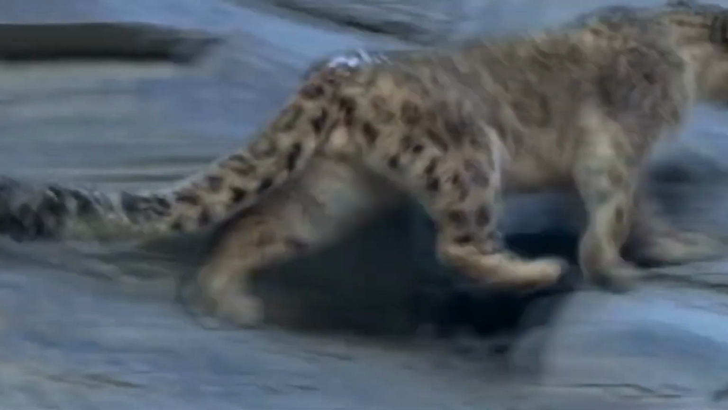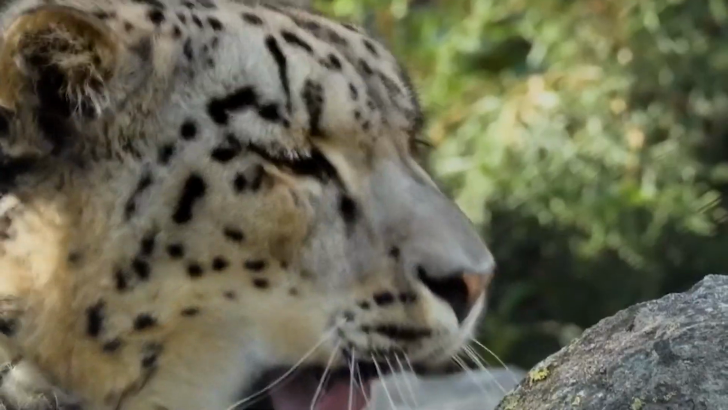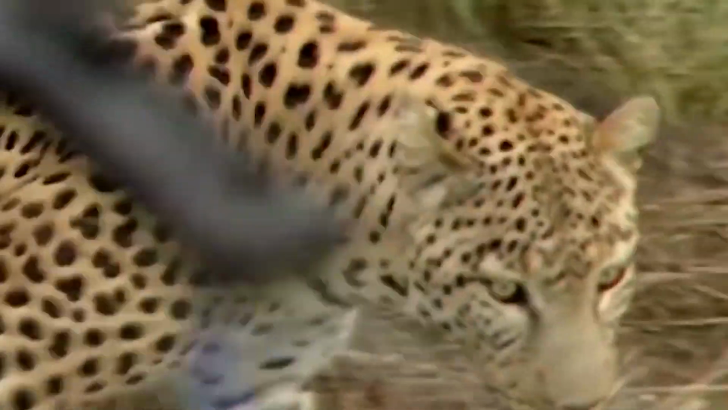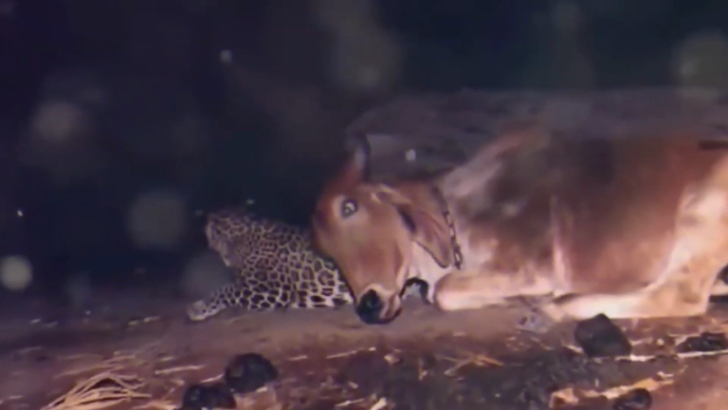Number 6. An unlikely friendship. Things are not always as they seem. When we put a leopard and a cow together, everyone would think that the cattle would turn into raw steak. However, that's not what happened here. In a village somewhere in Pakistan, residents were scared. Every night a leopard came into their area. Was it hunting something? Did it have its eyes set on a specific person?